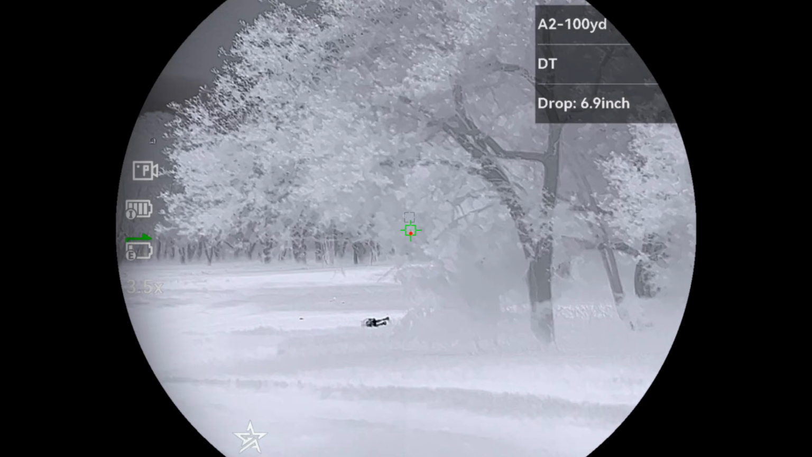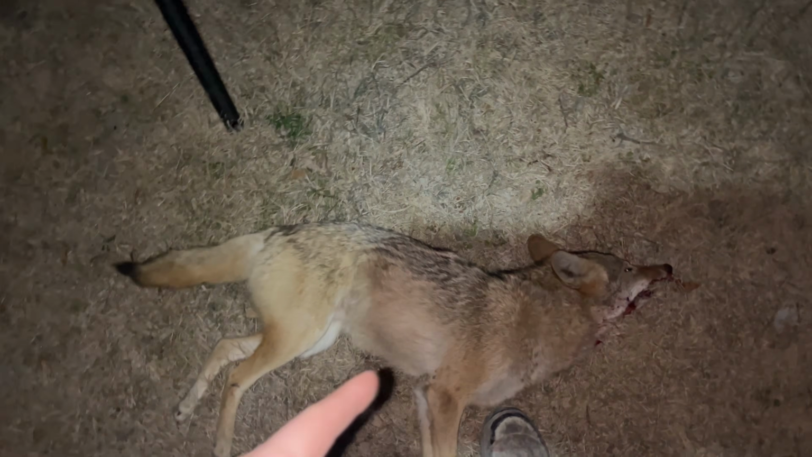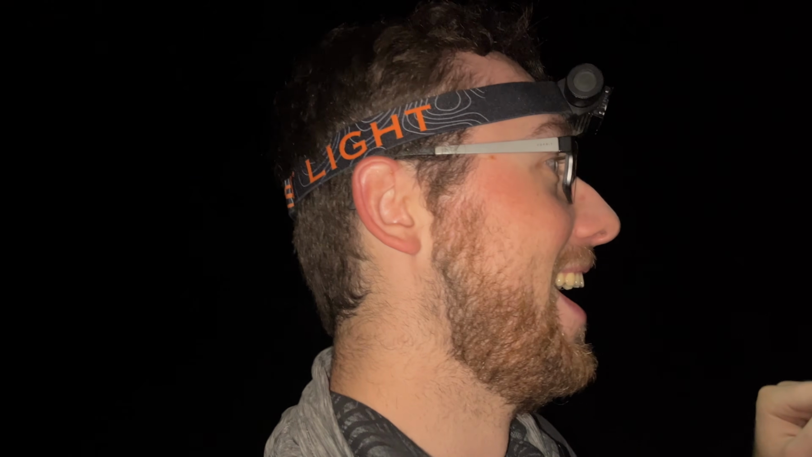Smoked it, can't show you too much because the other side was obliterated with the .308. Hopefully the footage was good. I was watching through my Rattler. It was a crazy shot. Hopefully on the Adder it picked up.